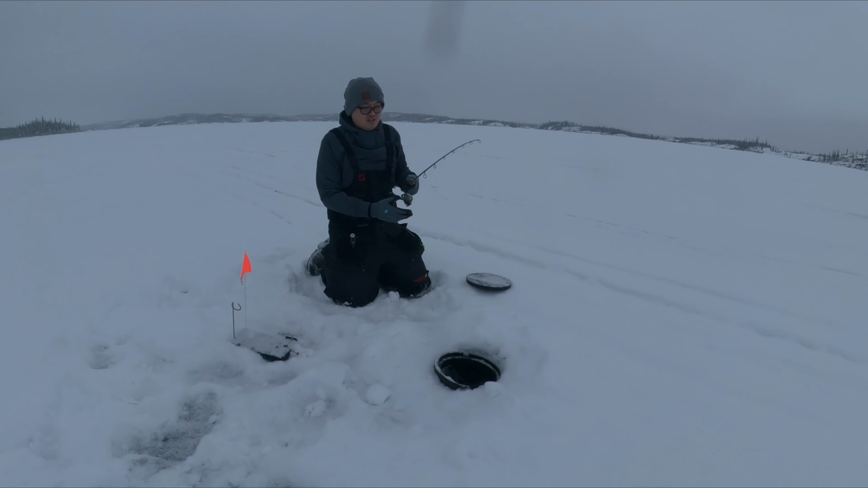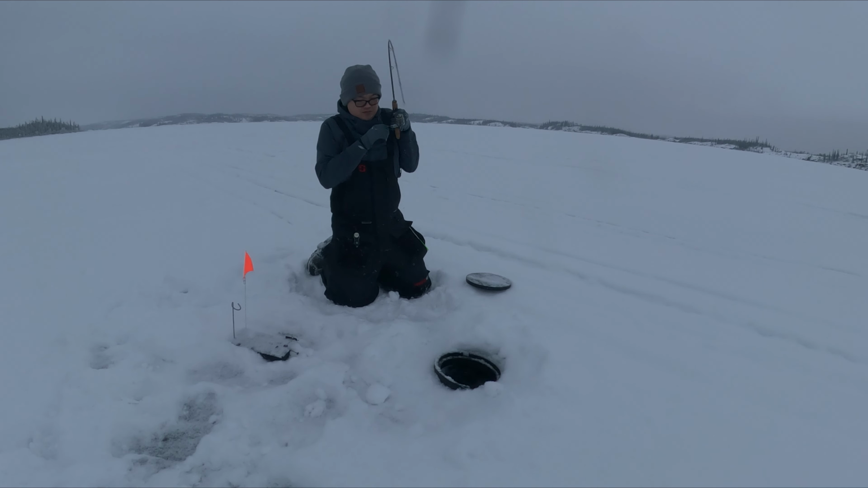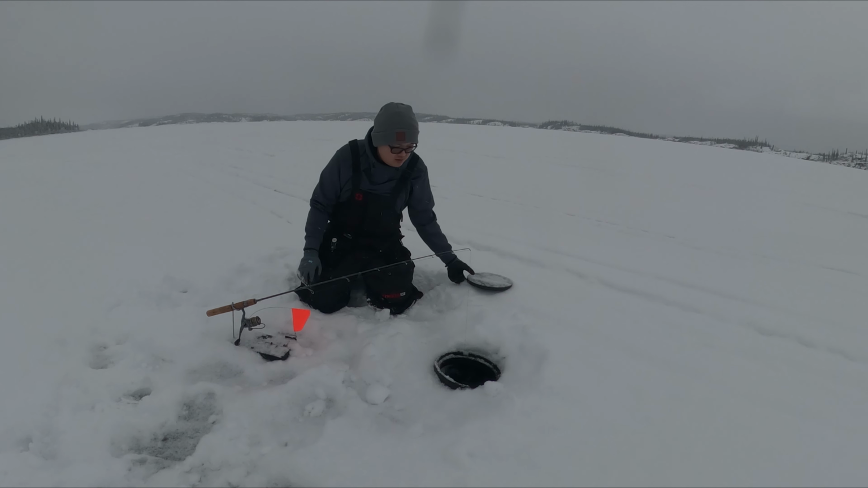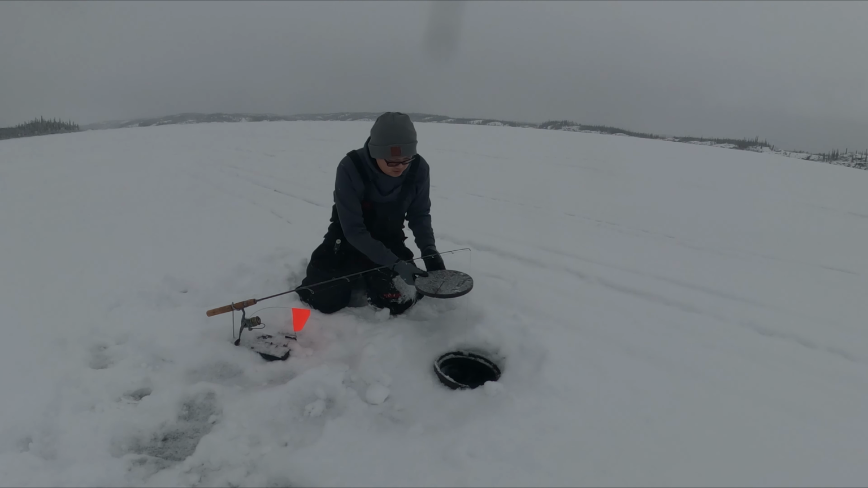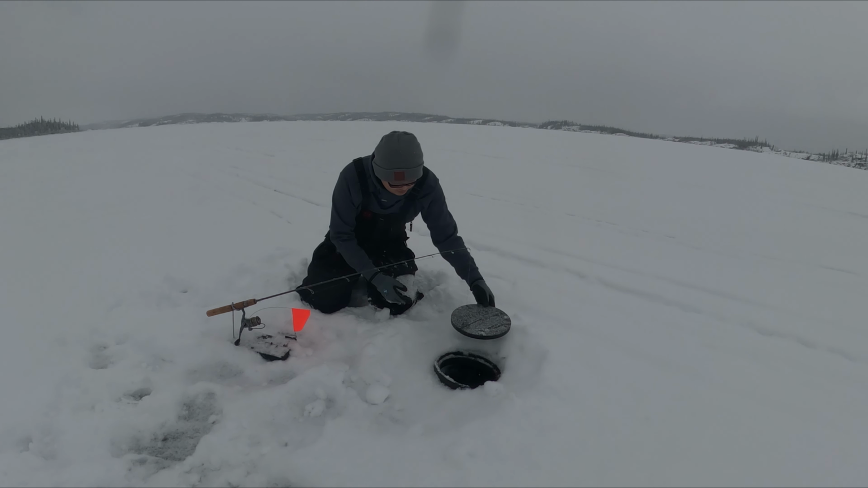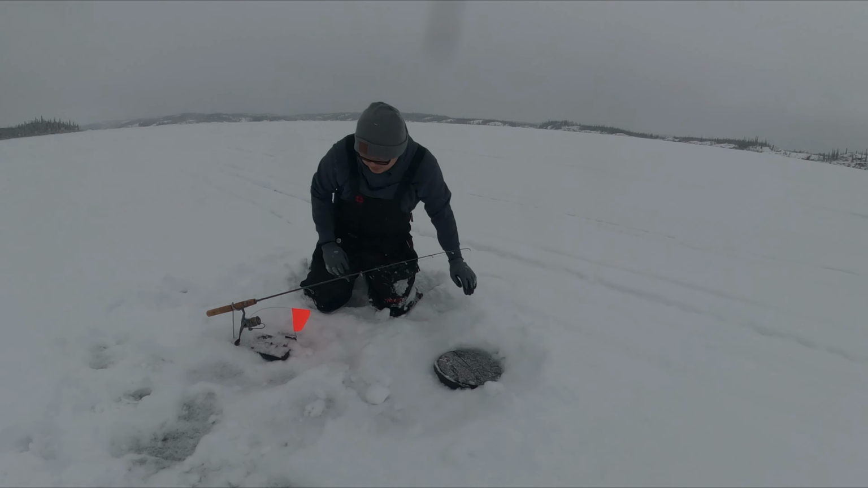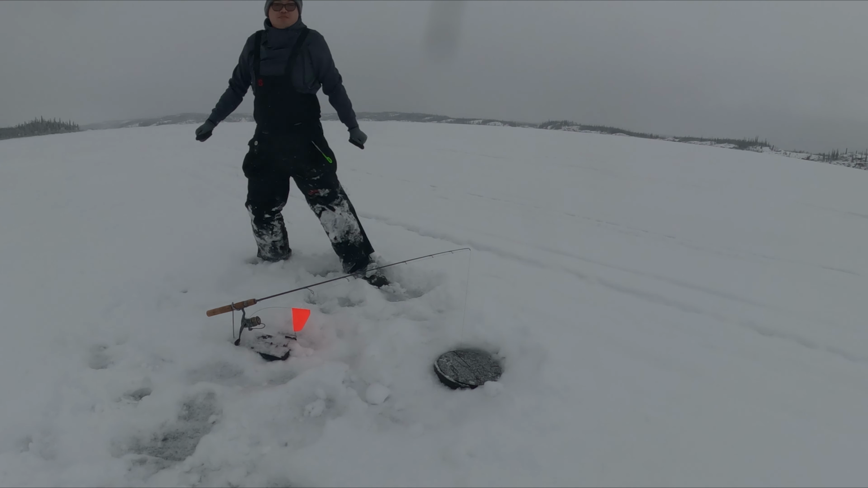Let's see what we have. Oh no, out of his mouth. Nope, lost it. Okay, the lake trout is still there. We'll see if he eats it again.